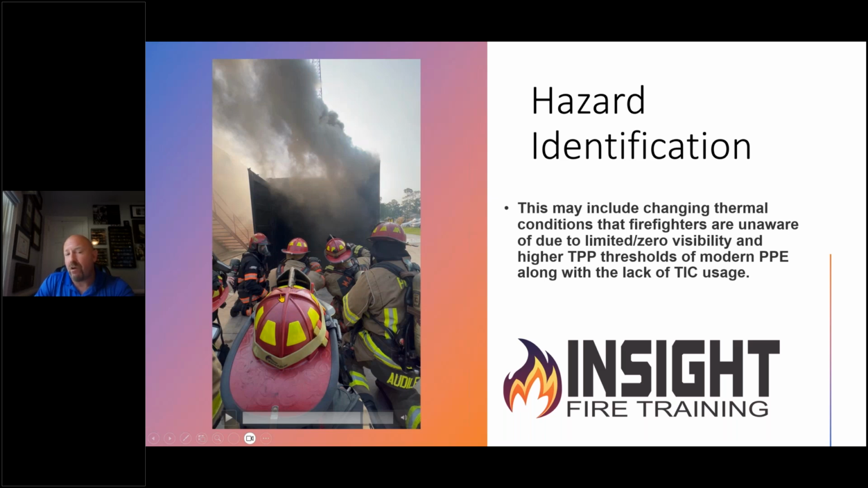Many firefighters have gotten caught in full exhaust, grayscale convective current flow paths and been burned, injured, and killed, did not recognize it due to many reasons, such as higher thermal protective performance thresholds of their gear, along with the lack of TIC usage. This device can allow you to do that without weighing you down, because it weighs 325 grams. It's out of your way. And you need two hands to operate, to search, to move hose line, to carry tools, to grab victims. Last thing you want is a bigger, heavier TIC if you're operations personnel when you're in there trying to do task level work. So hazard identification is extremely important for firefighters moving in these environments.